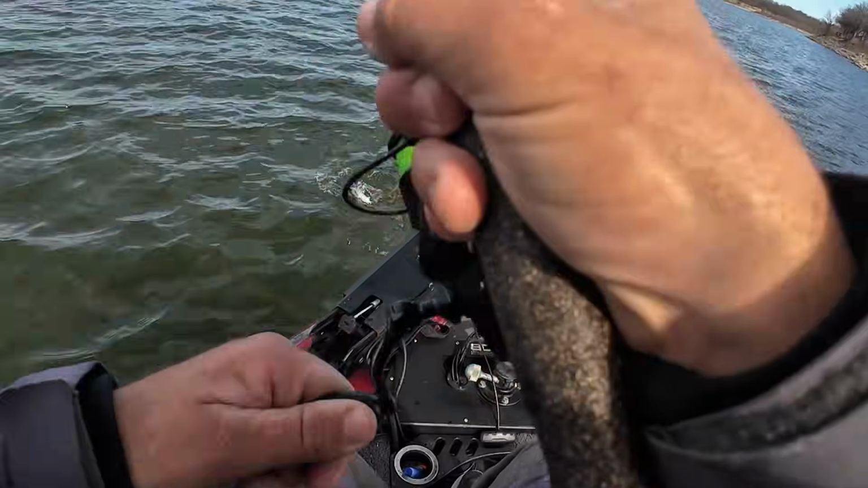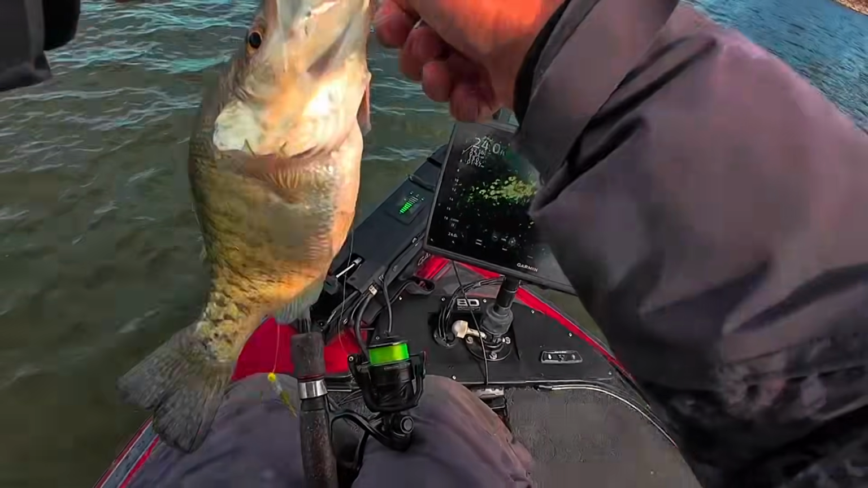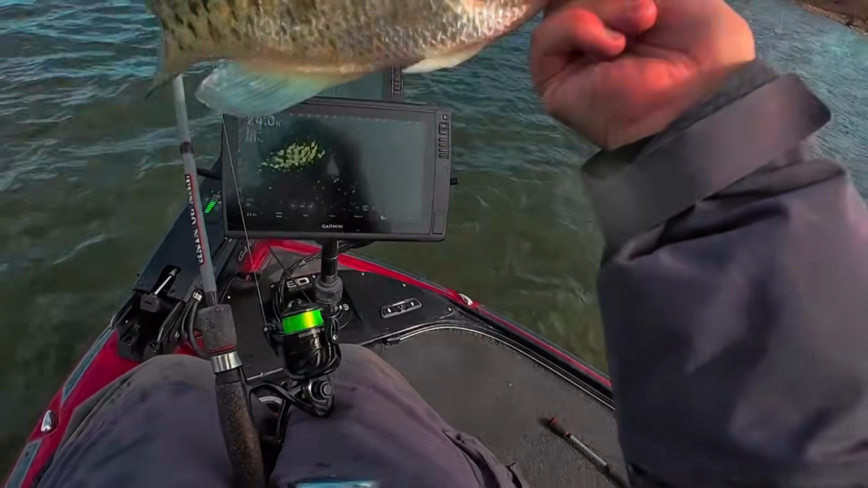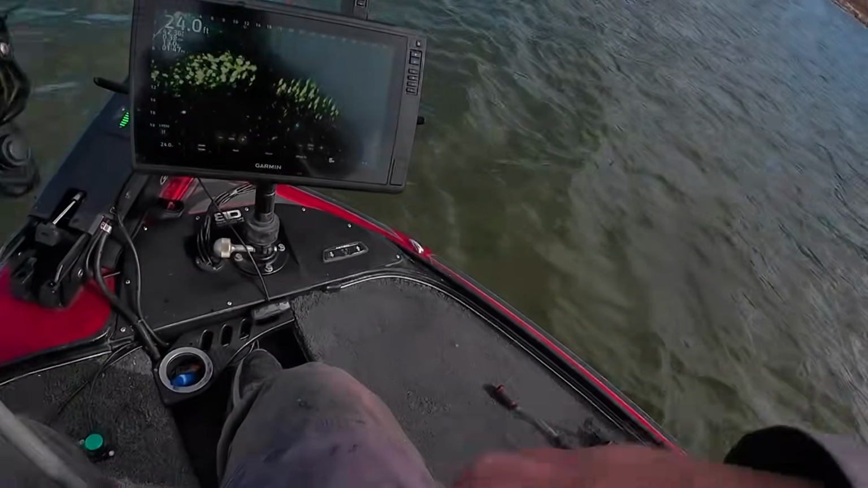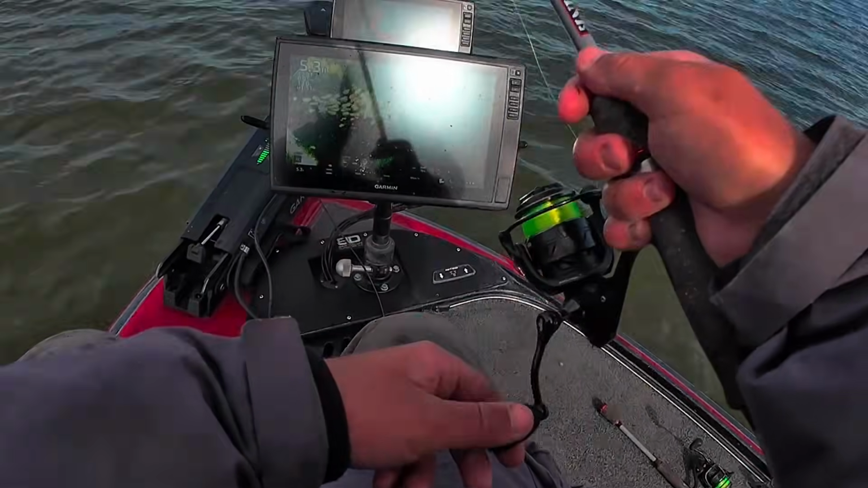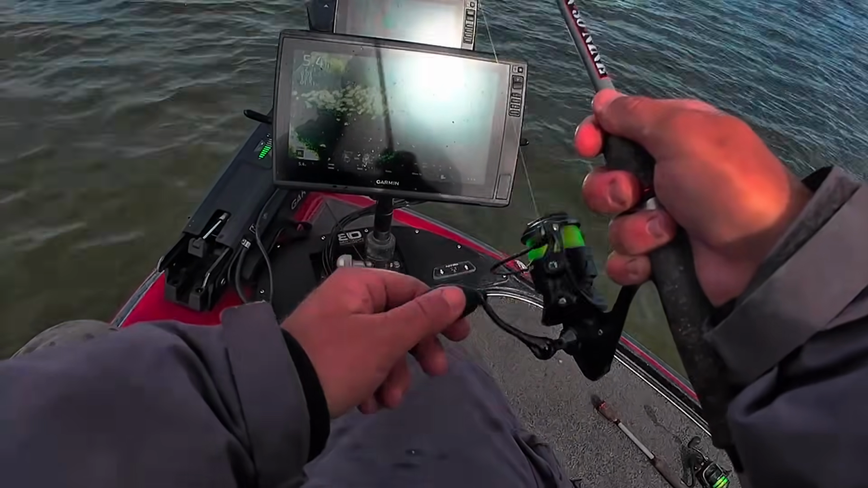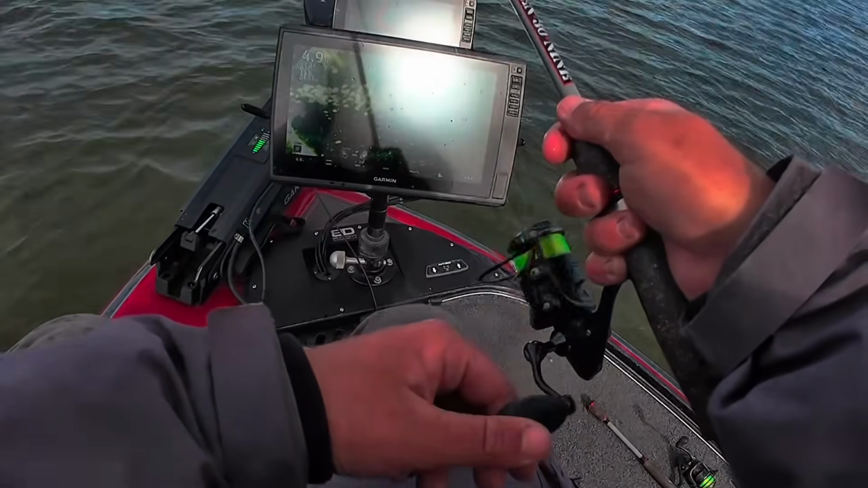There's one. He smoked it. That feels good too. Oh yeah. It's on like Donkey Kong. Nice fish there. 13-incher. Eat it. Come on, get it.